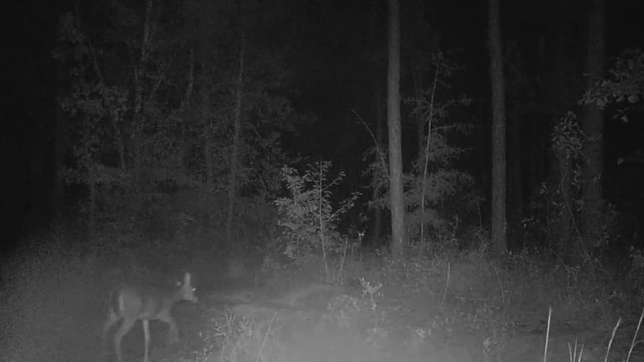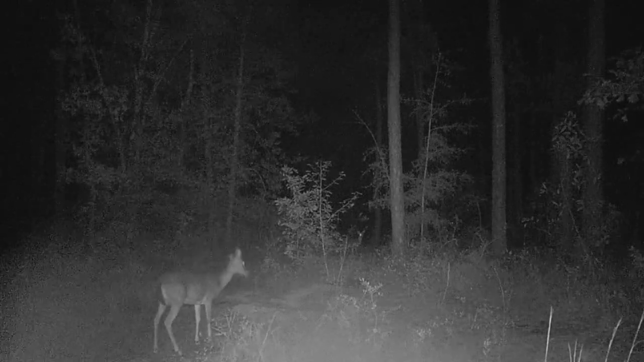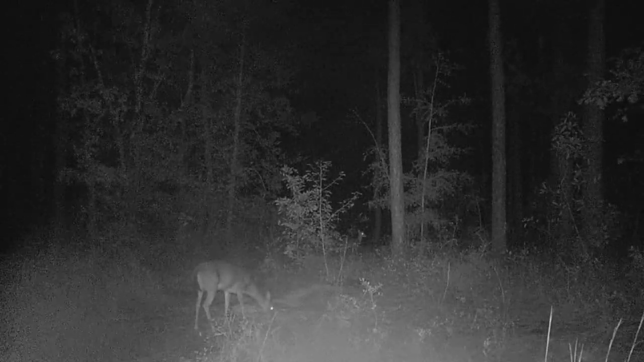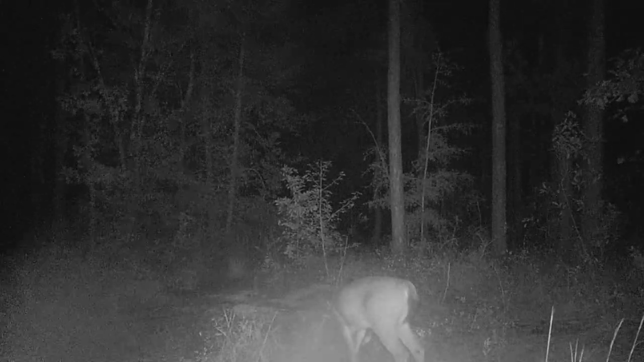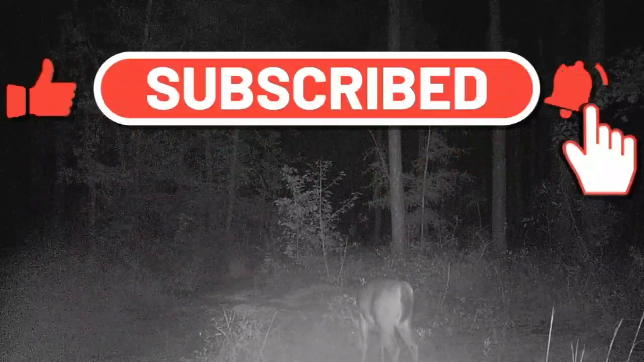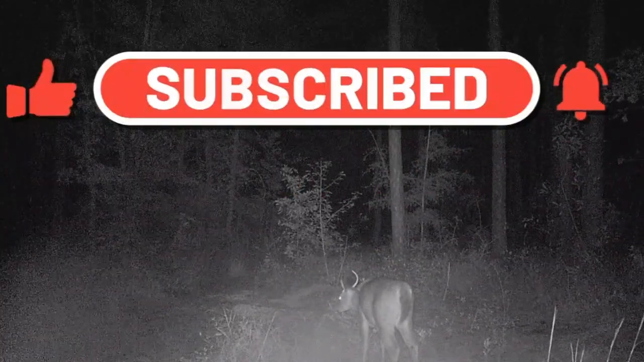Are you looking at me? Meander on in here and eat me some corn. Not messing with the attractant. Don't want anything to do with that. Corn's getting a little lower now, picking off the edges. Oh, what's that?